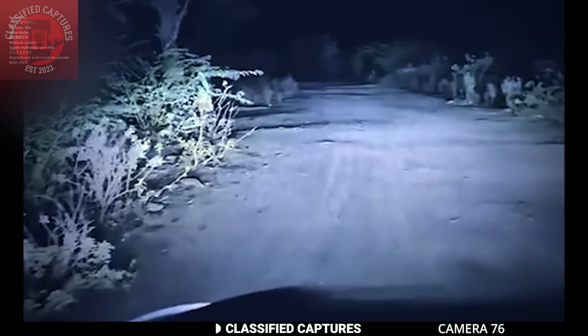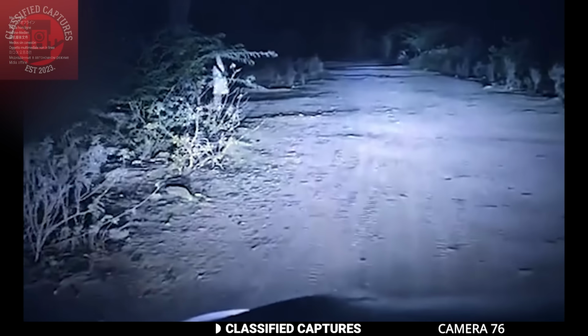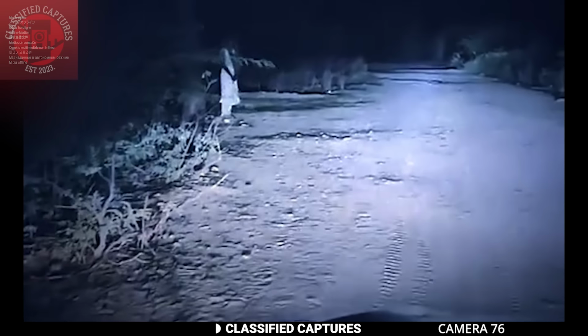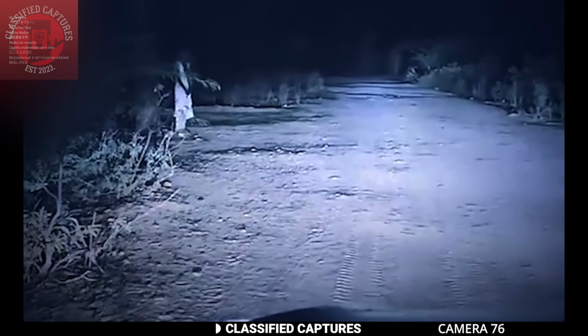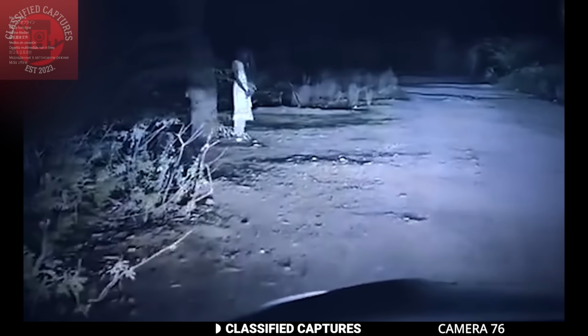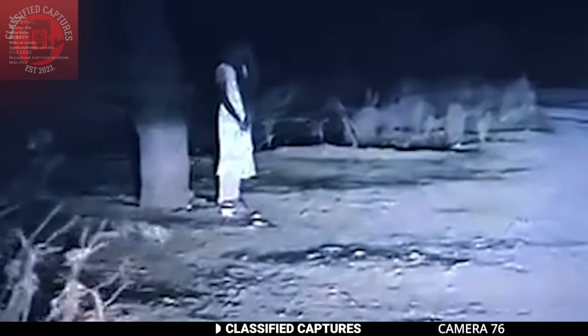Late one night, while driving home, a man saw something on the side of the road that made his heart skip a beat. There, illuminated by his headlights, was a woman dressed in white. Her head was bowed, causing her long dark hair to fall like a curtain over her face. Her hands were clasped in front of her, adding to the eeriness of the scene. As he drove by, the woman did not move. She didn't even glance at the car passing by. It was as if she was frozen in time. The sight sent chills down his spine.